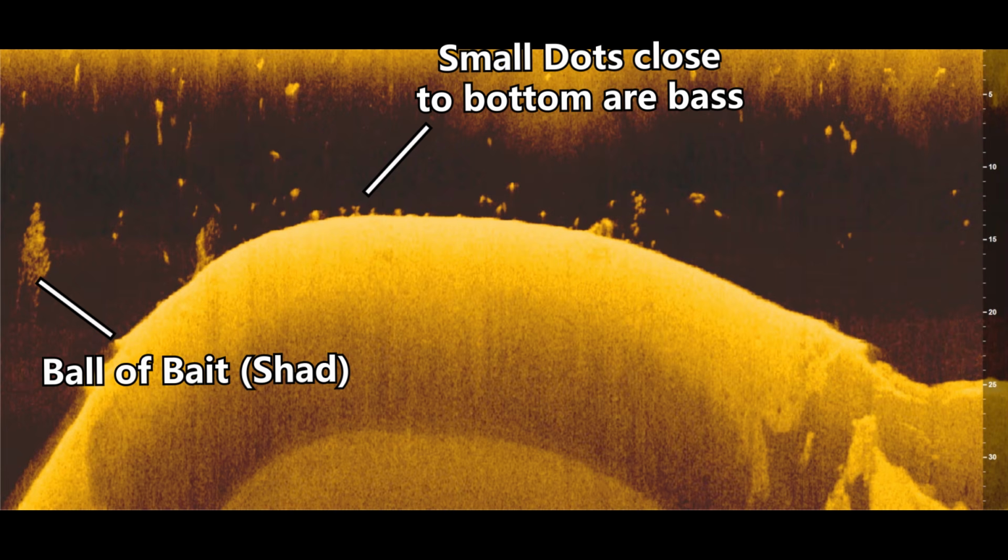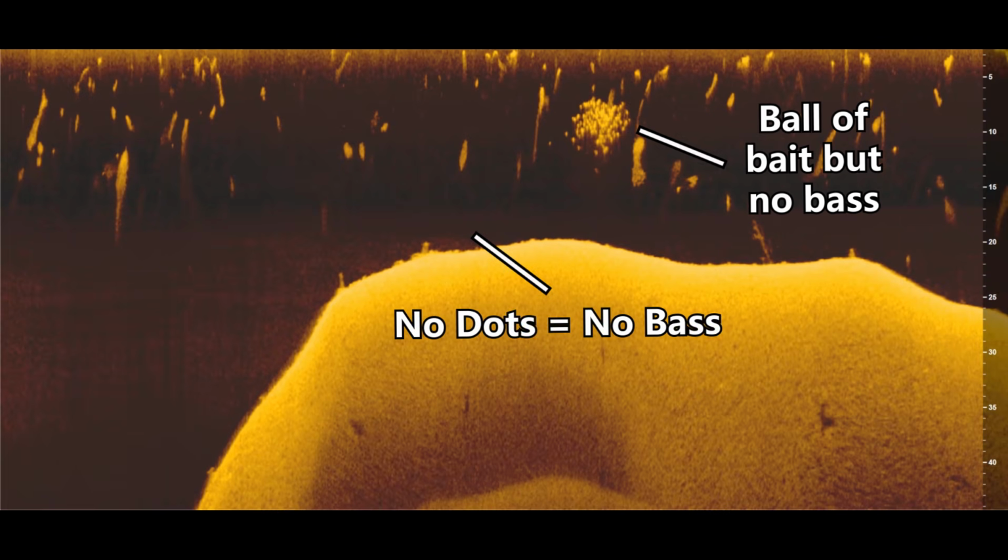So when you're looking for these bass on structure spots using your down scan, look for those little dots that are spread out horizontally across the ledge and that are really close to the bottom. Those are going to be the most active fish and the easiest to catch. And just for reference, here's a ledge that I scanned that had no fish on it. There's no bass on top of this ledge, and so I didn't fish this. And you can see that there's no fish there again because you don't see any of the little dots up on top of the drop.